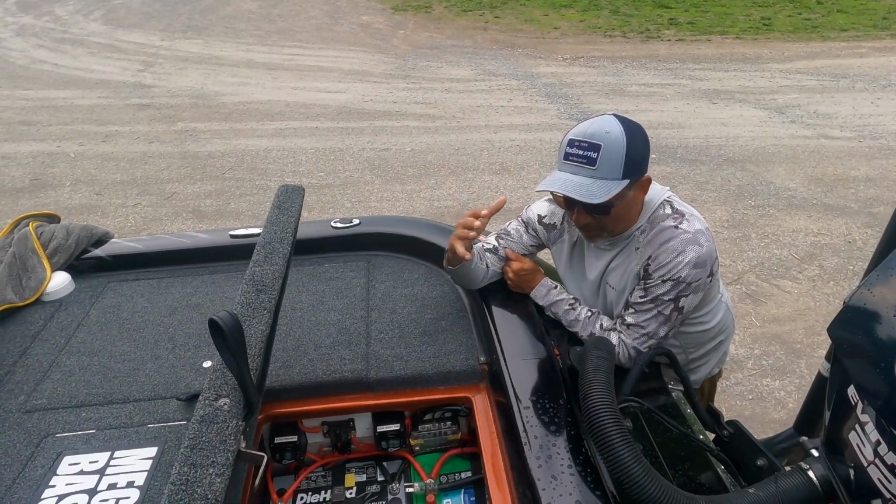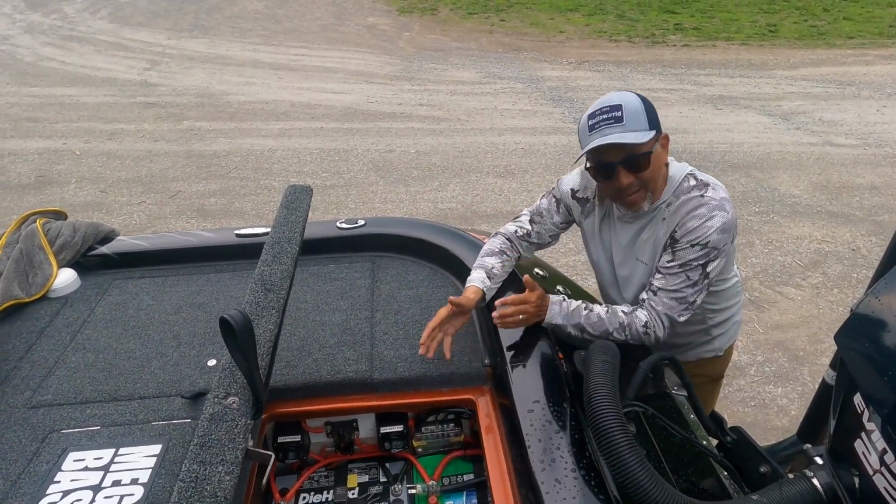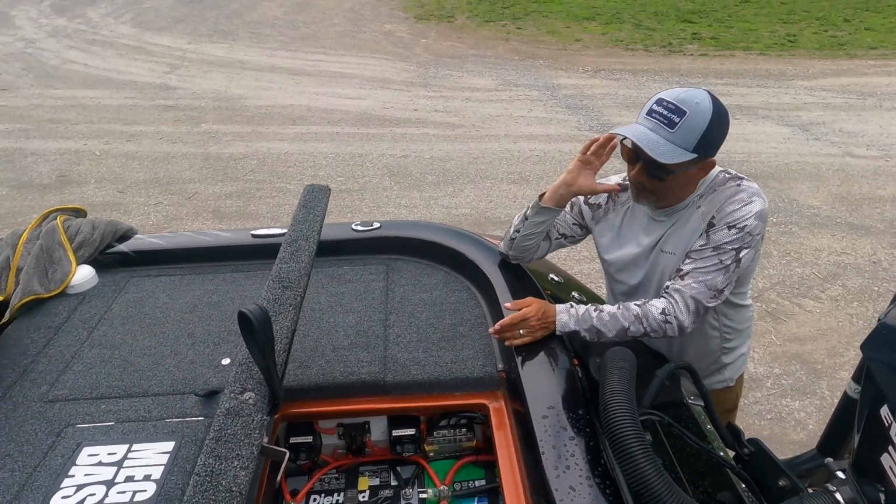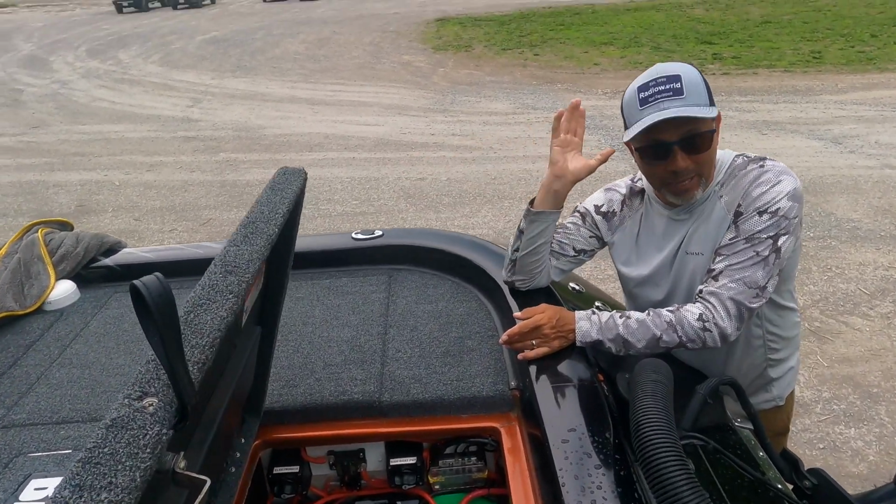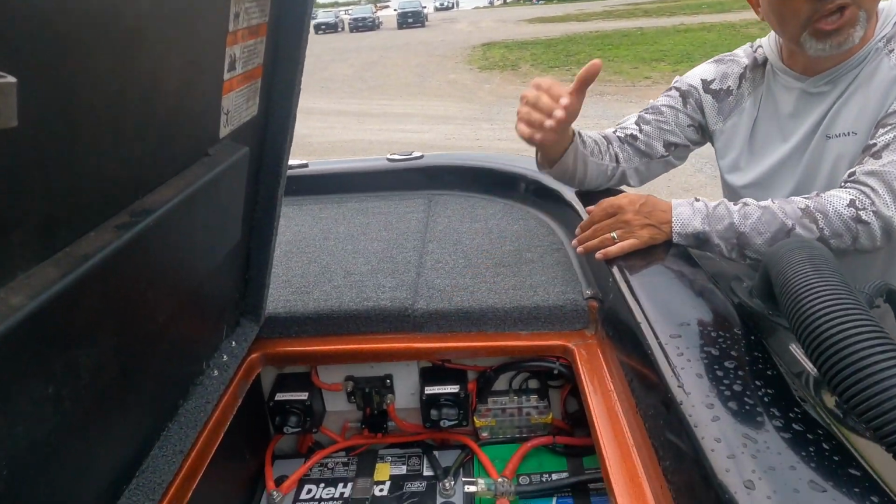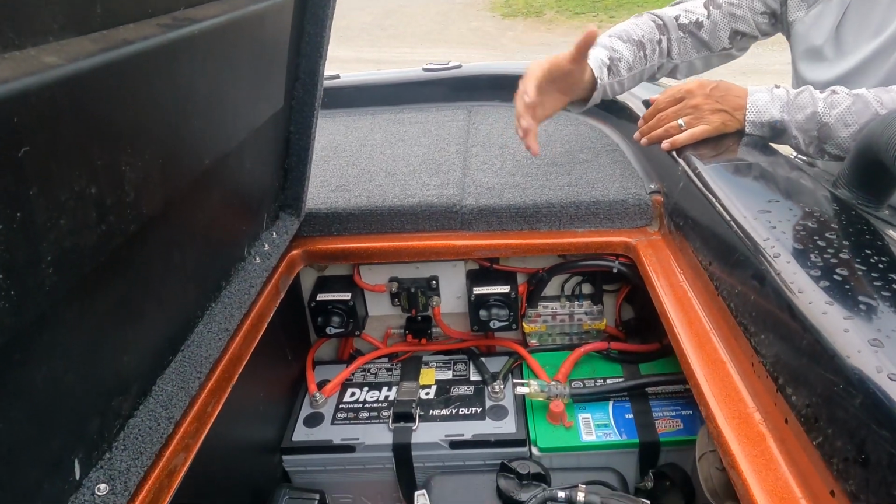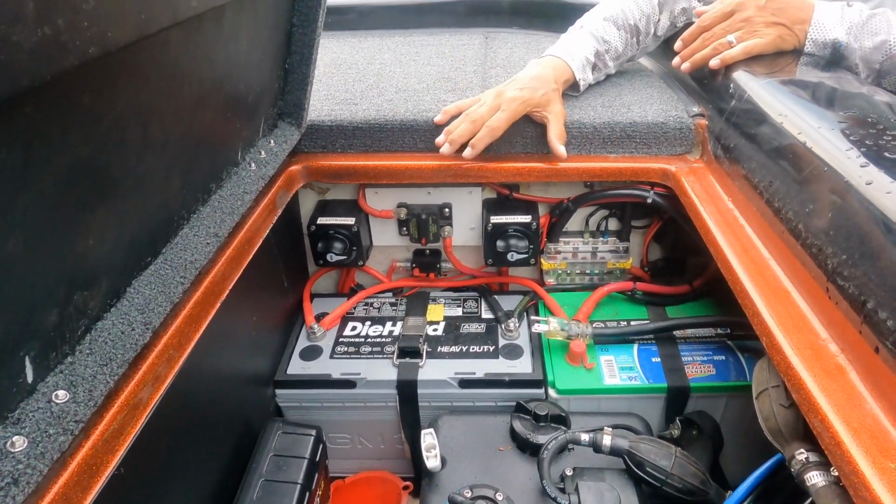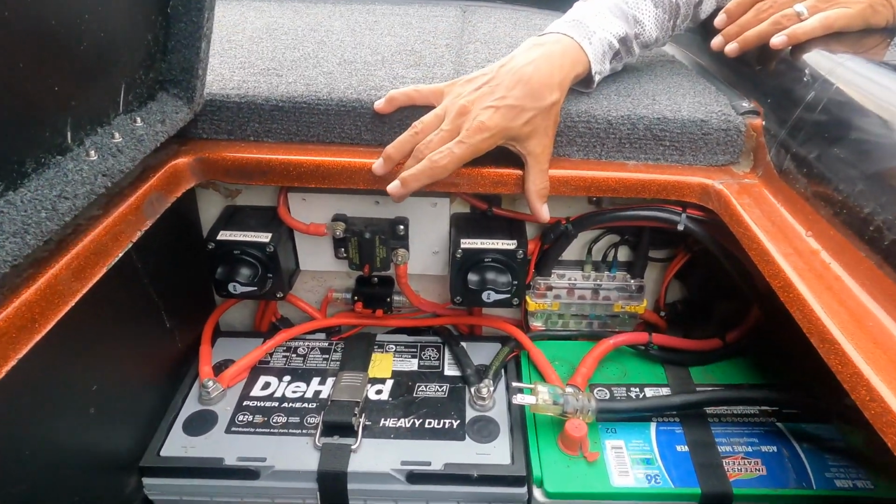All right, so here we are at the back of the boat. Now, the back of the boat is sort of the business side of what makes all that work and work well. This is very important, but a lot of times it's left out. You can't add stuff in the front without adding in the back. So in this case, I have two AGM 31s.